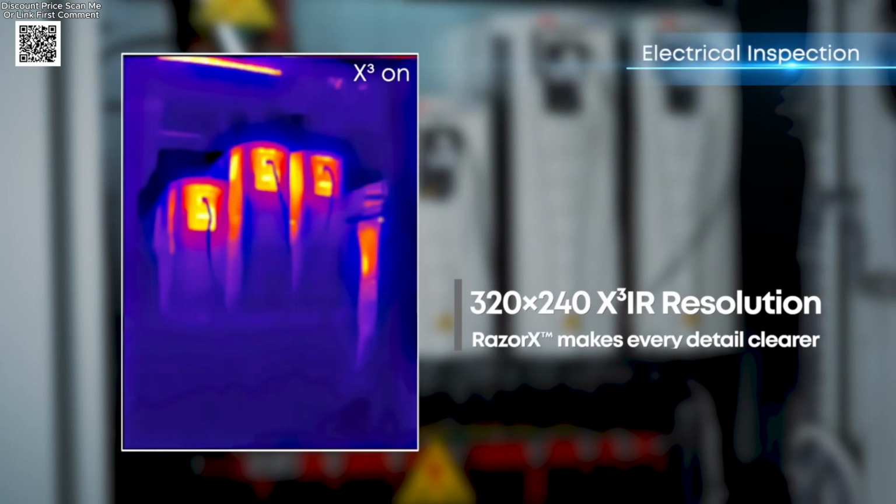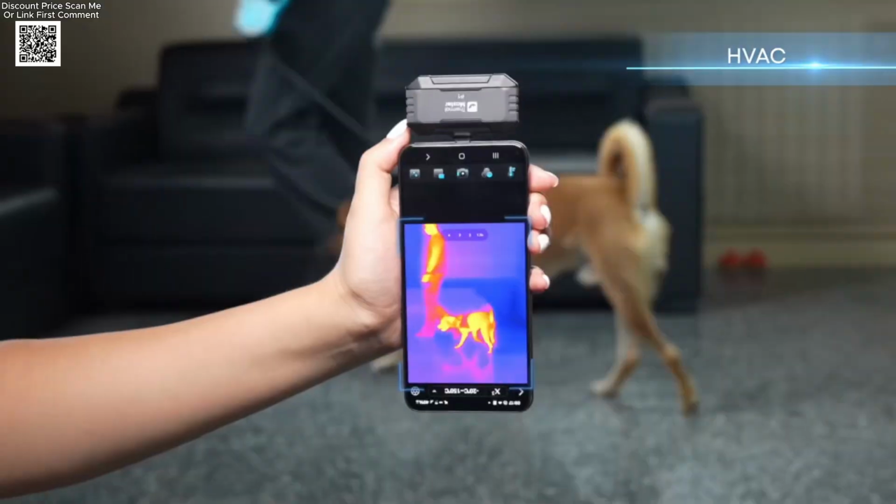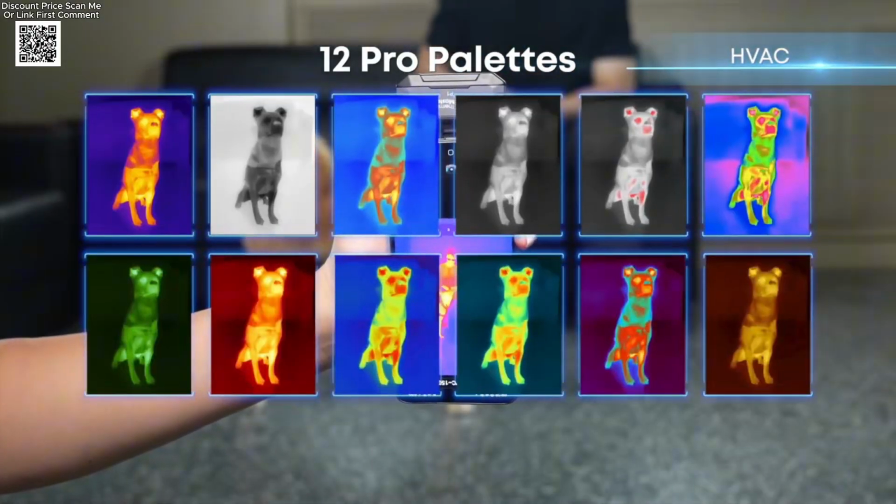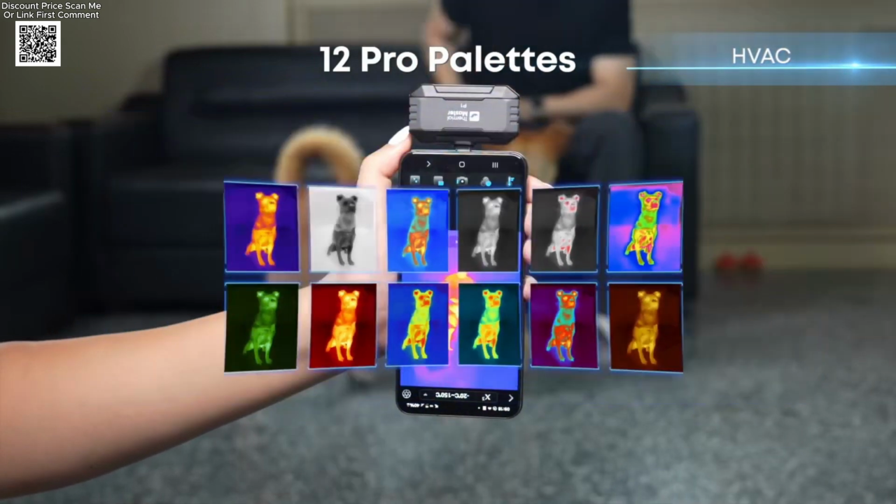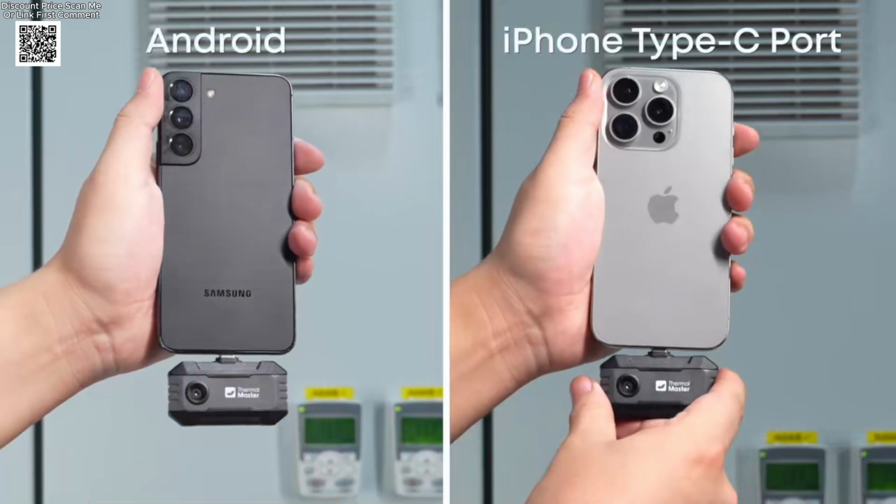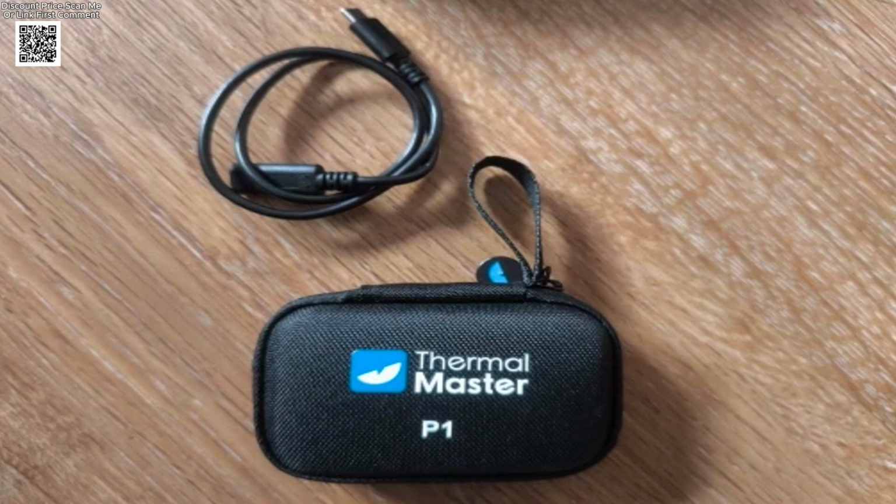At just 17 grams, the P1 is extremely lightweight and portable. It uses a 2mm extended Type-C connector, allowing it to work even with thick phone cases. The included 50cm extension cable makes it ideal for hard-to-reach inspections. With low power consumption and broad compatibility, this infrared camera is a must-have tool for professionals and DIY users alike.